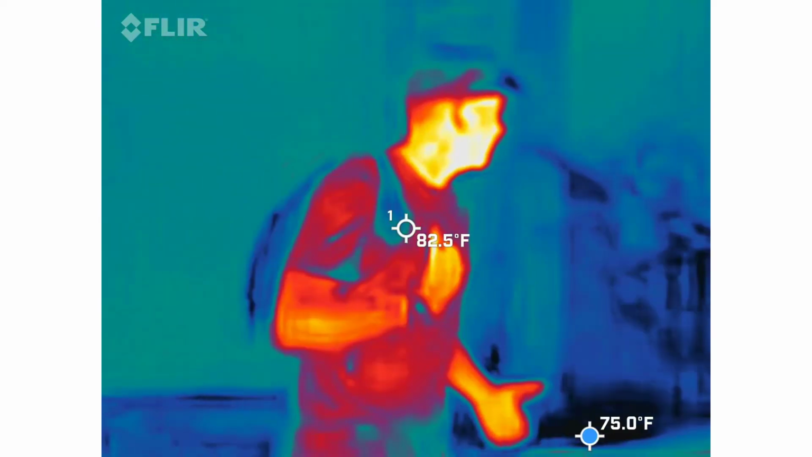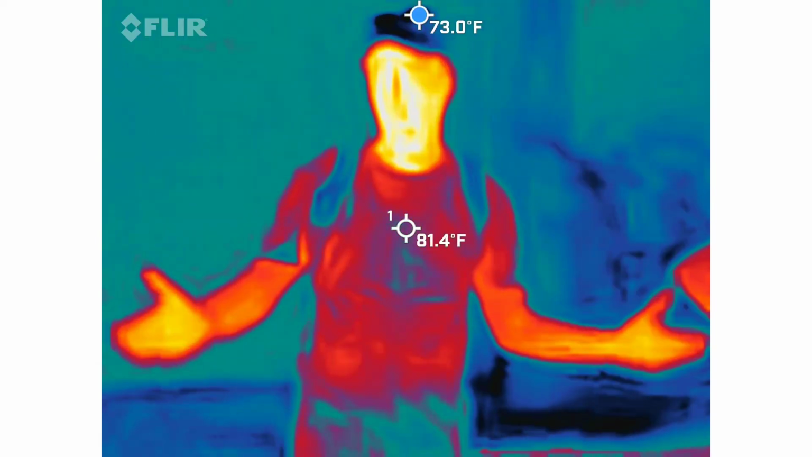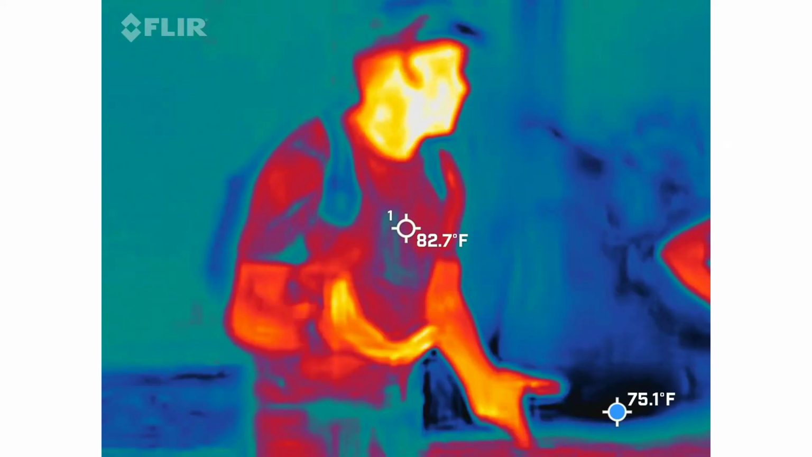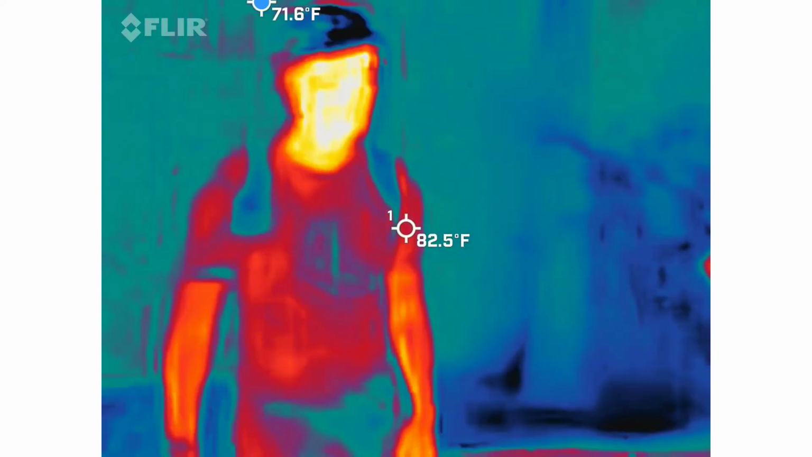If I was a car thief, Floyd's camera would be the first thing I would buy, just because I know exactly how long these cars have been here based on its heat signature. So again, it's a beautiful tool. And I actually use it for more than just ghost hunting. Like, I fixed my dryer with it one day, trying to find where the leak was. So very cool stuff to do.